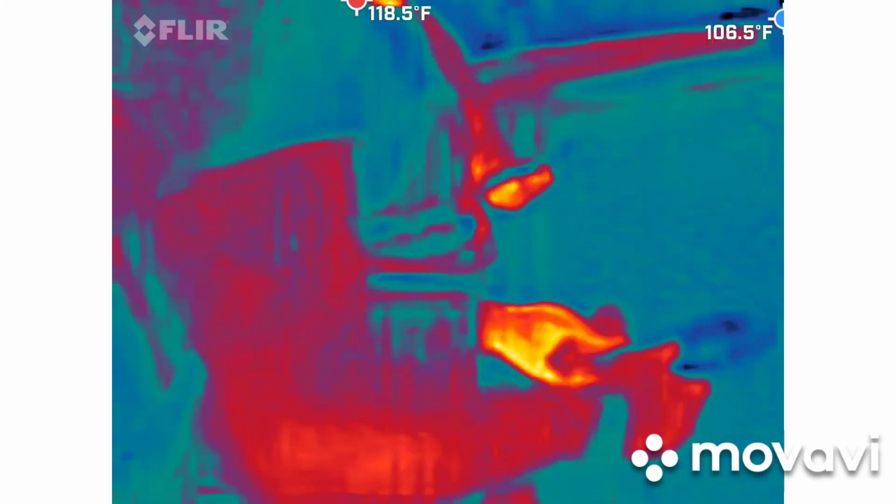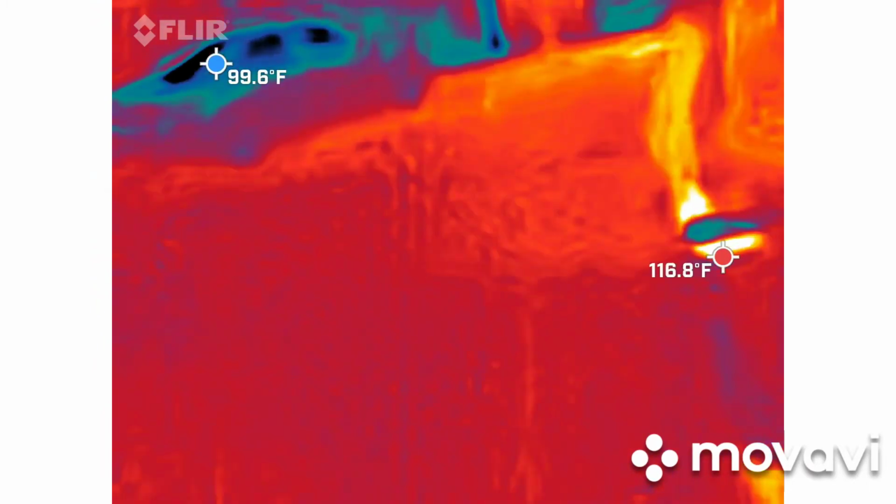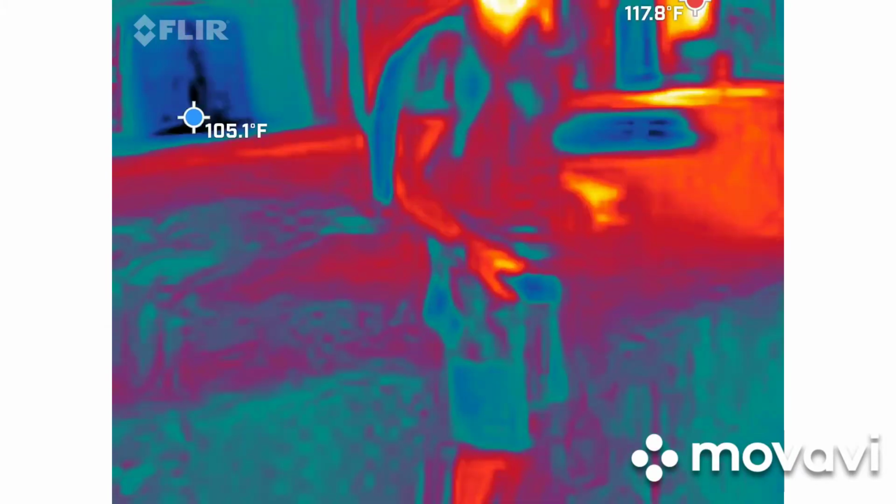These are normally set up in a room, on a table, a staircase, whatever, with a camera on it trying to watch. So yeah, you can turn it up just a hair more so you can actually hear it. Perfect. Right there? Yeah.